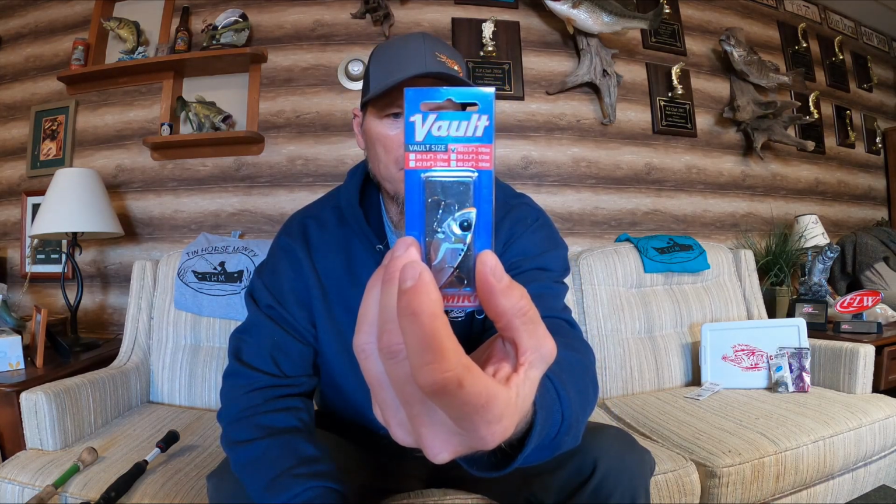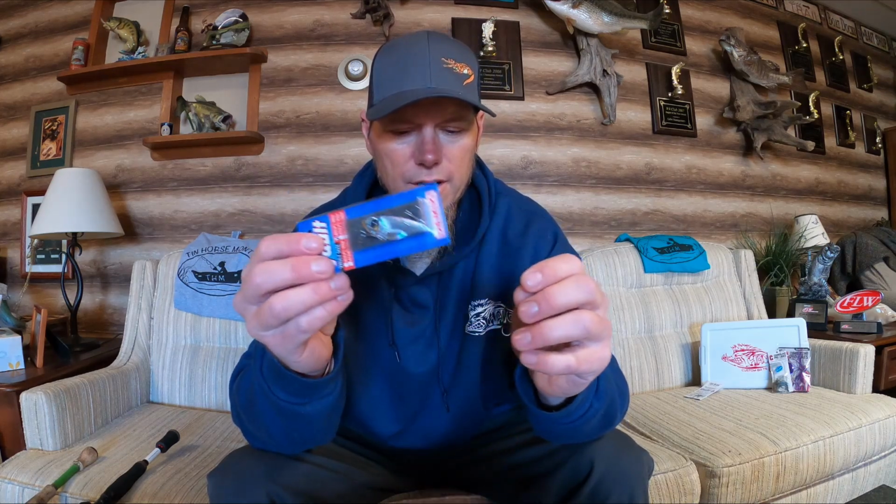Blade baits are something that I've tried over the years and really haven't got into a good bite. But recently, I was out on a trip with Ron, and it started happening. Ron was spoon fishing and I was throwing this Damiki Vault, a 3/8 ounce Damiki Vault blade bait. Did some research, and this is one of the more popular blade baits out there.